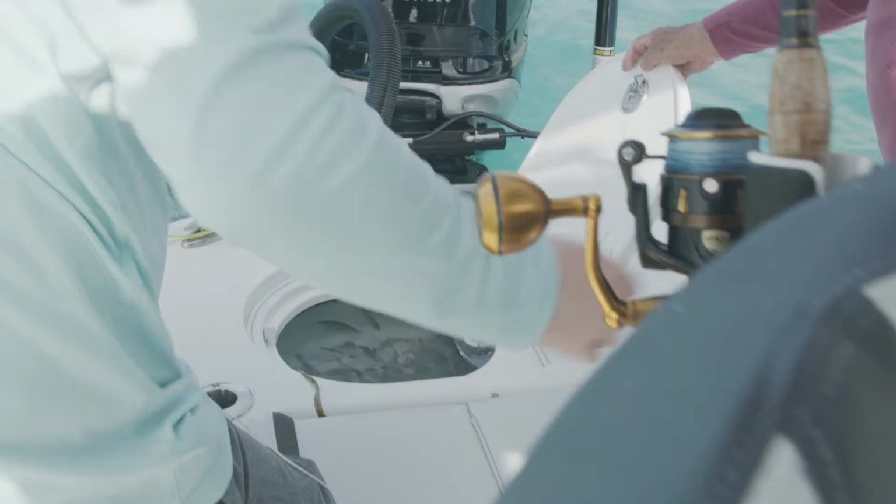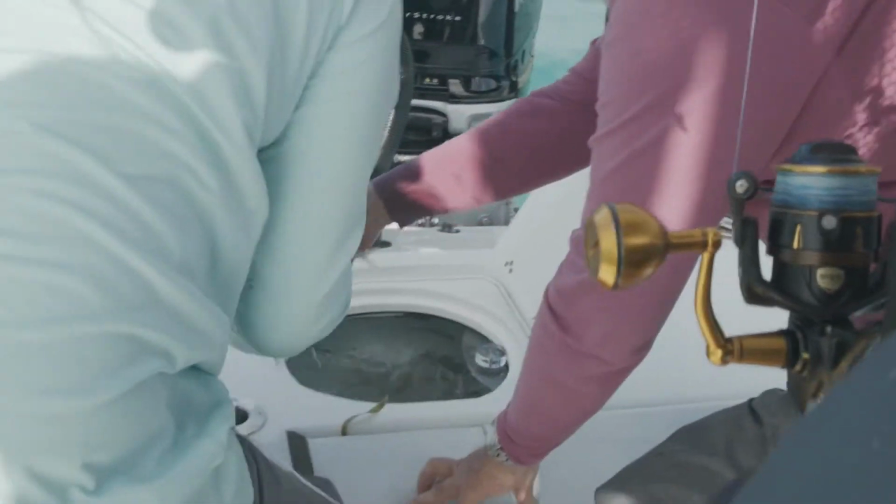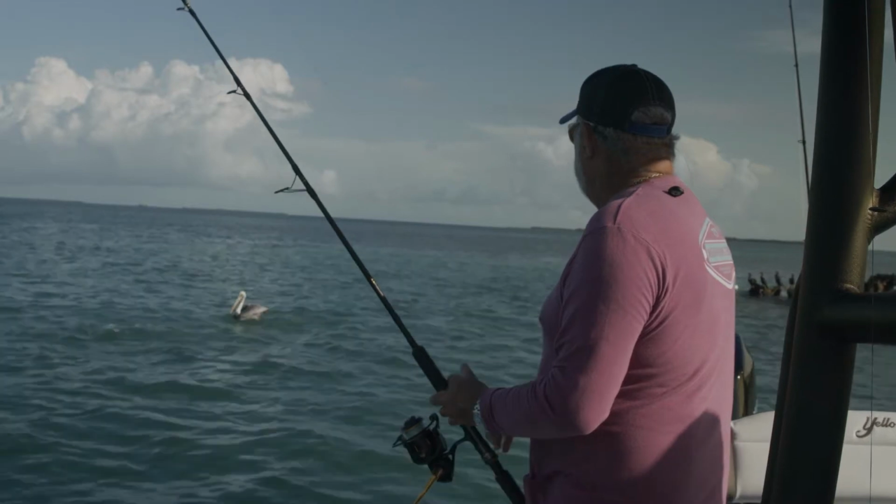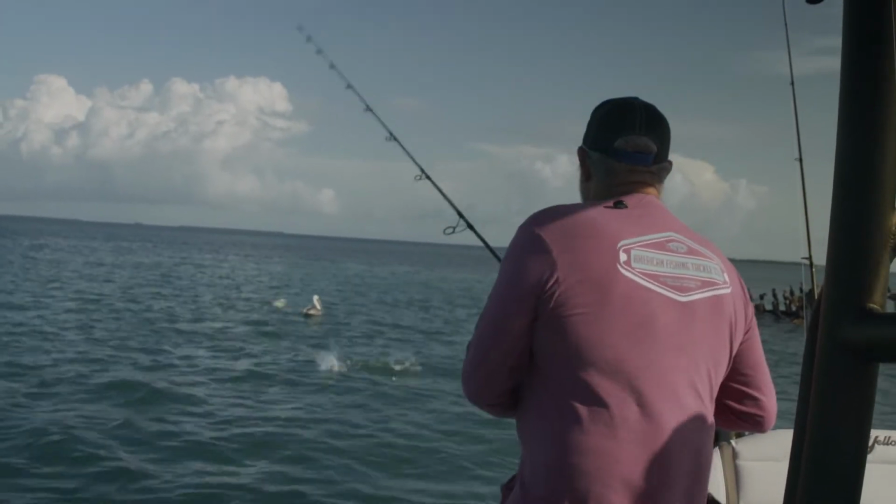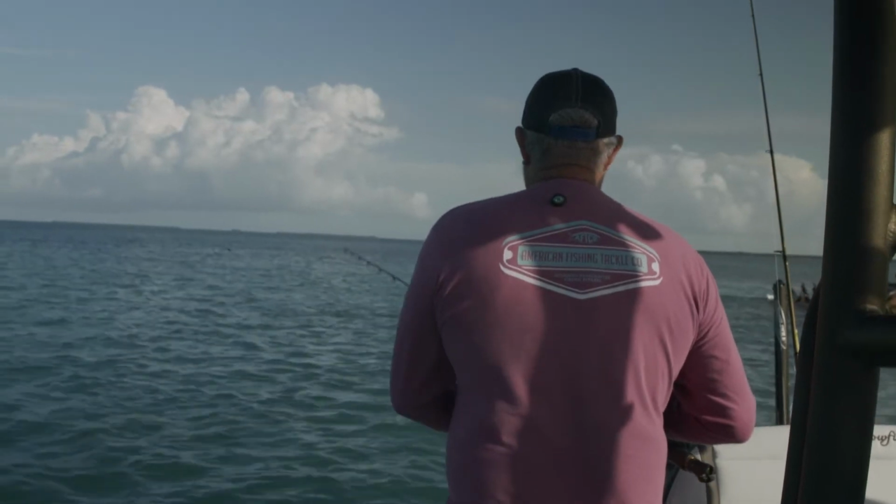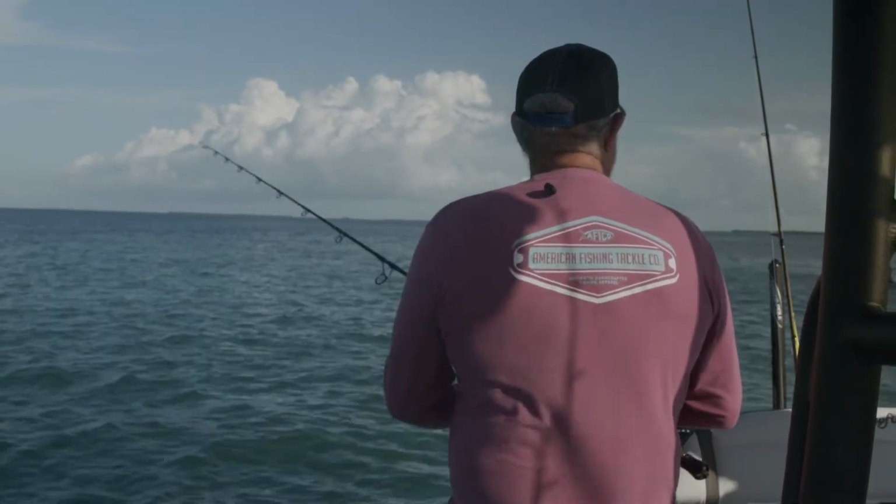Just put a pilchard on and we'll drift over this area and see what we can come up with. Just snatch him. I had one. Trying to catch a yellow jack or something. The machine's covered up right there, baby. Wow. Look at them fish go nuts. They're in here. Now there's a big school of yellowjack usually hanging around here.